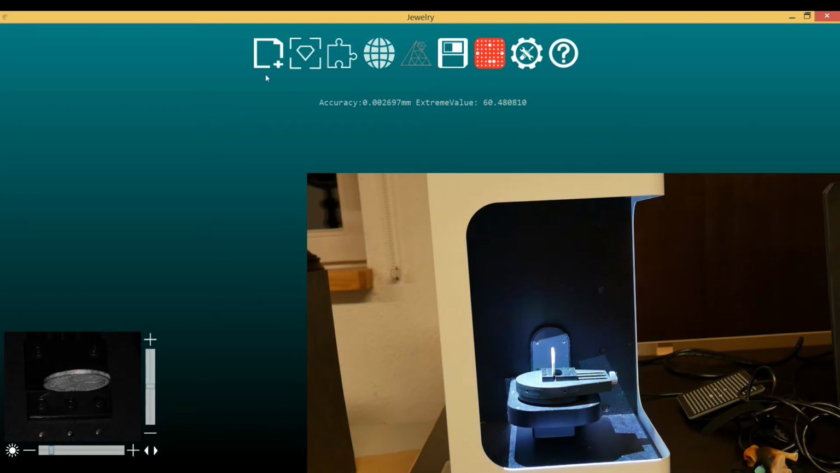And afterwards you can start the scan by first defining the name of the scan. You always have to do it in this direction. The software is not very flexible regarding different ways to start scans or vary the procedures.